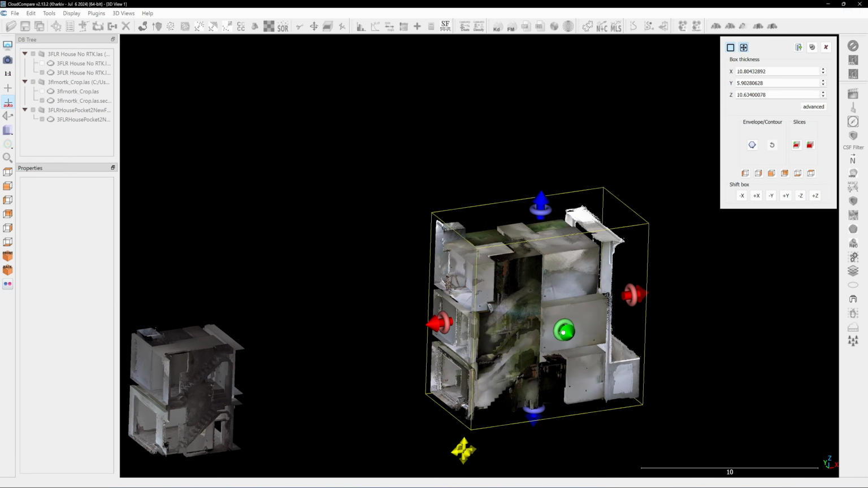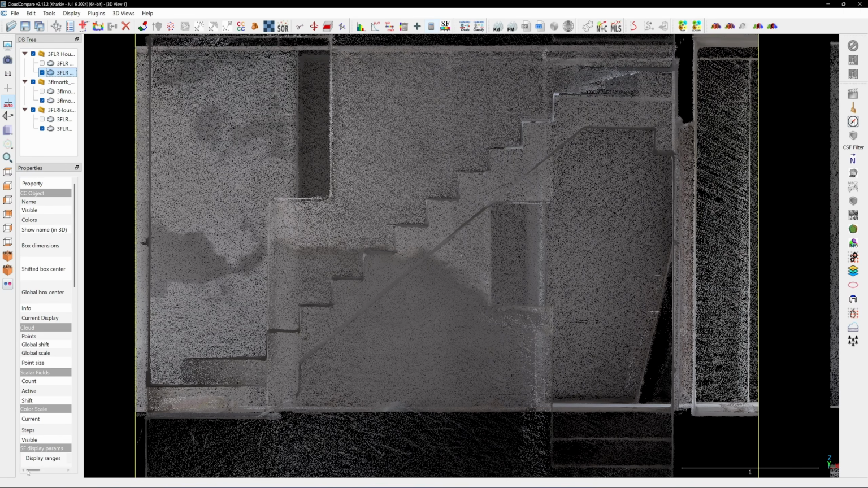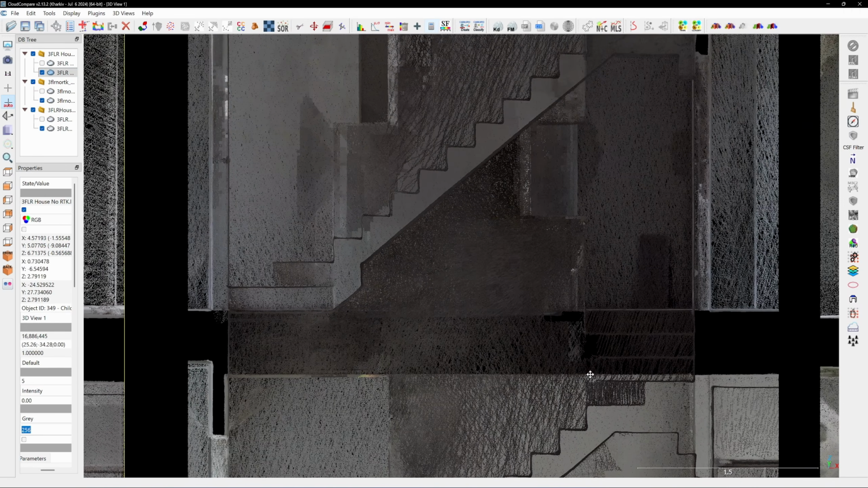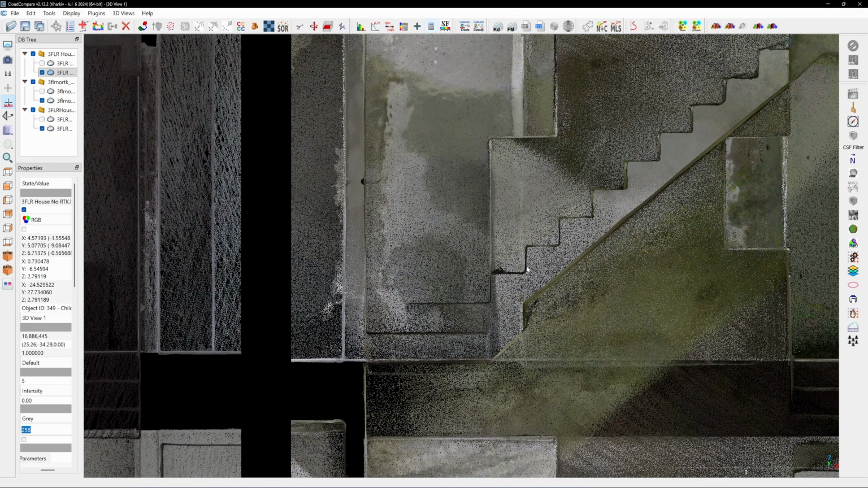Let's compare the staircase cross-section here from the RS30. Here's from the LiGrip O2. It appears to be sharper and thinner. And here's from the Pocket 2.